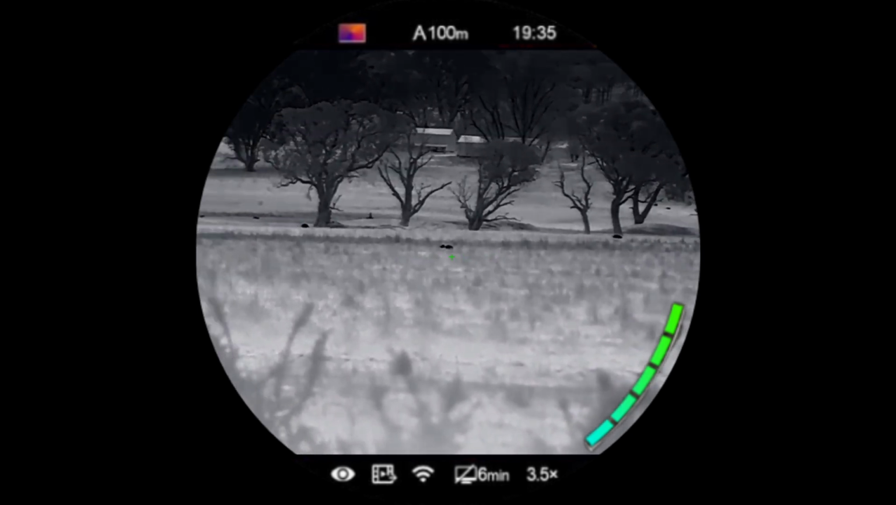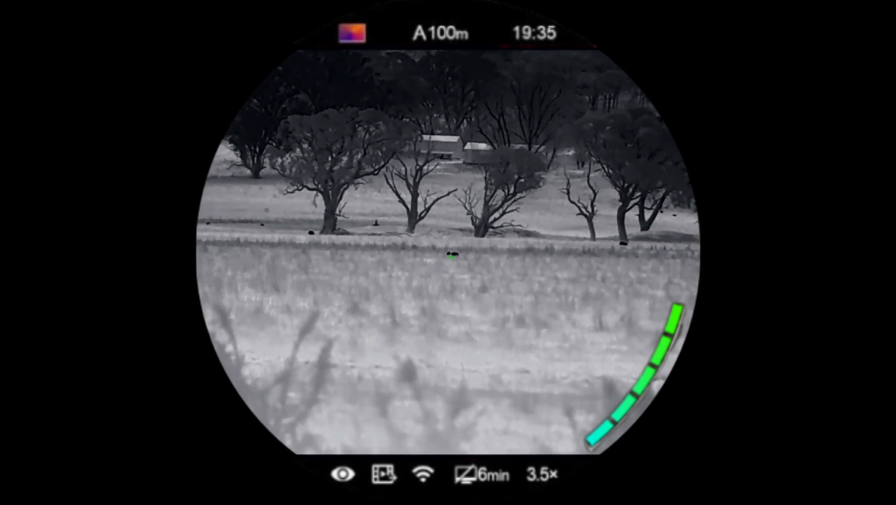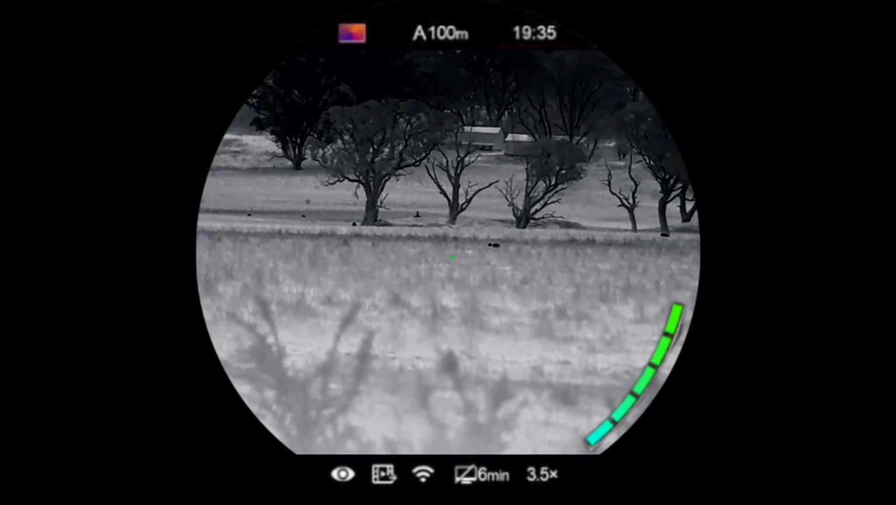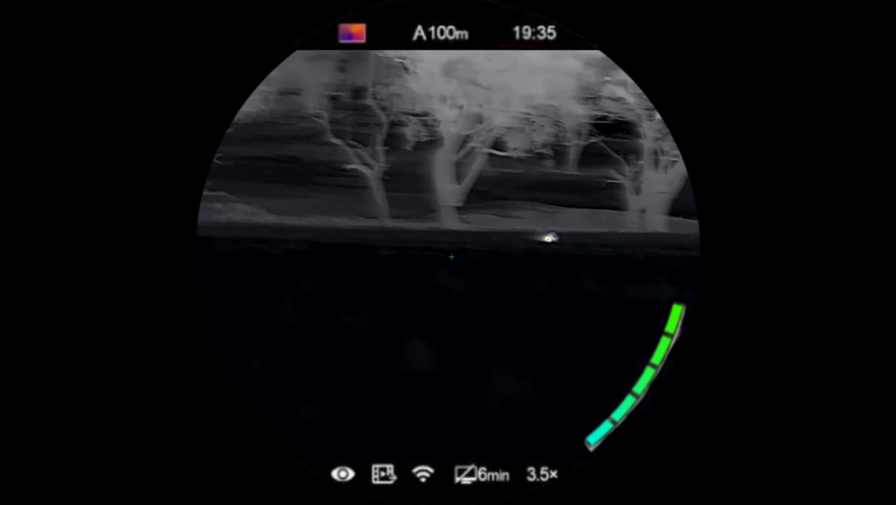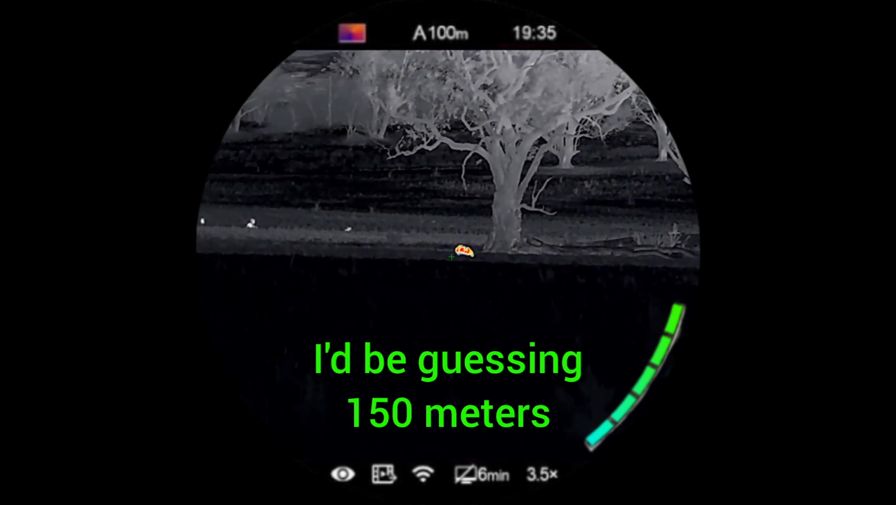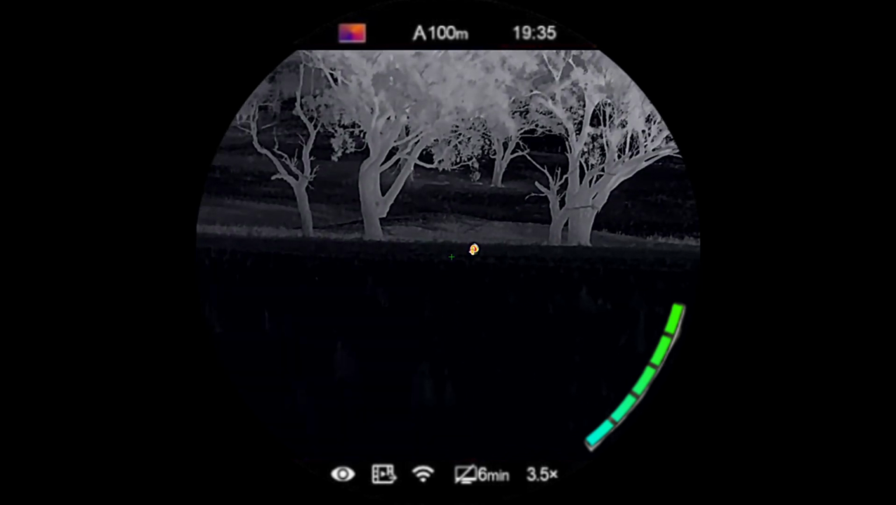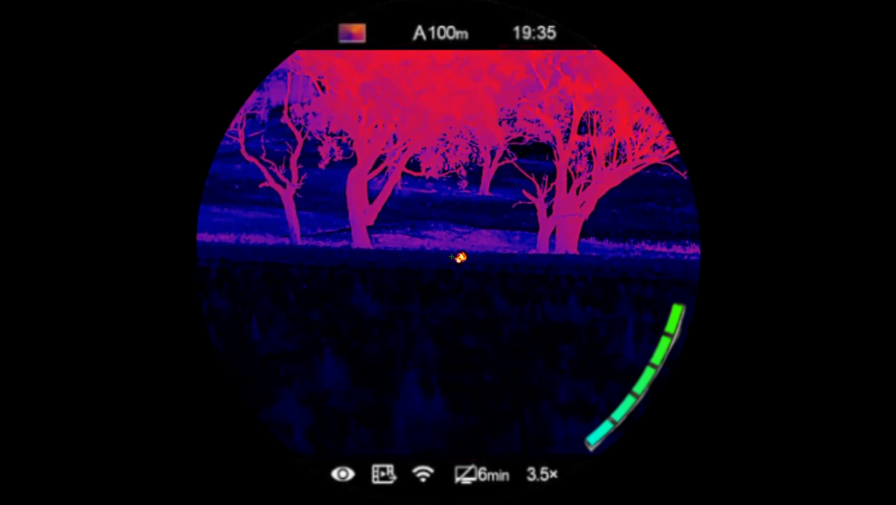If you're wondering why I'm a bit hesitant, this is the first time I've encountered feral pigs anywhere, let alone this property, so I am a bit nervous, but I also want to do my best, so wish me luck. Looks like pigs to me. Yeah, definitely pigs.